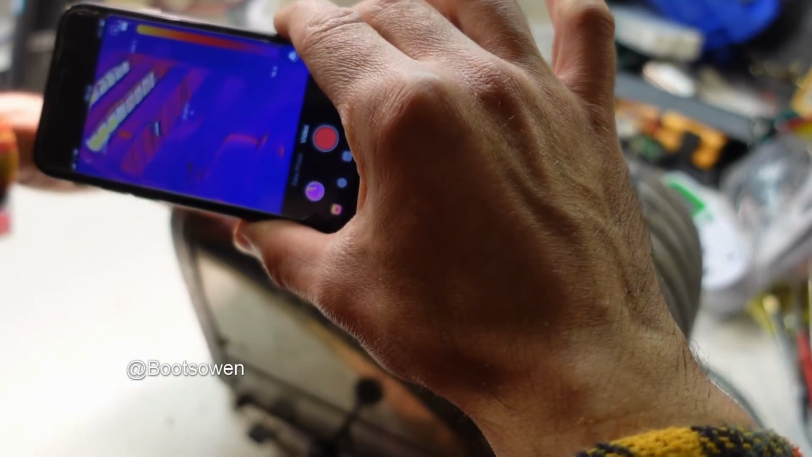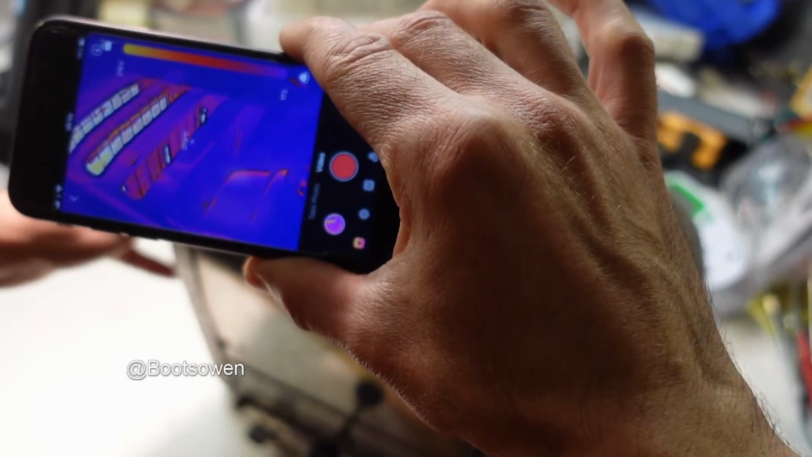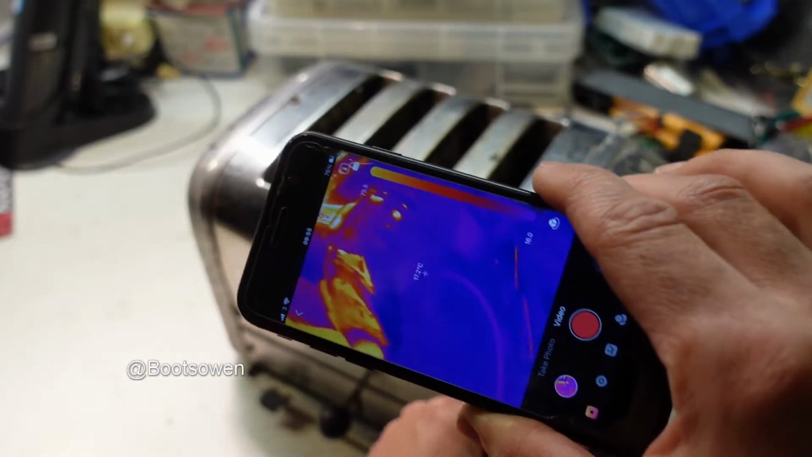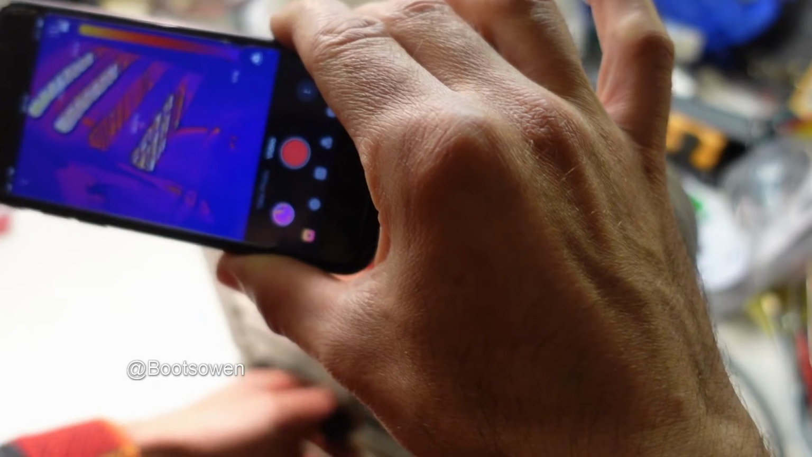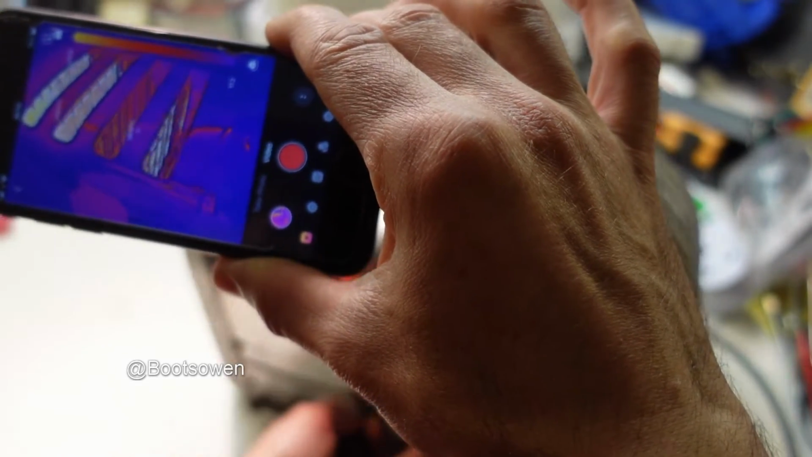But 3 doesn't seem to be on. There's a bit of heat coming through now. And if I turn it on to 4, what are we going to get here? So I thought this one was working, but now it seems